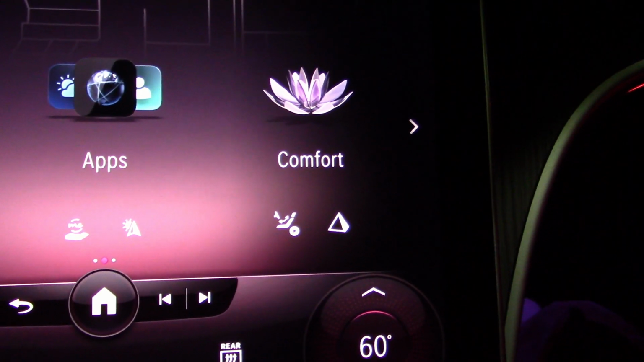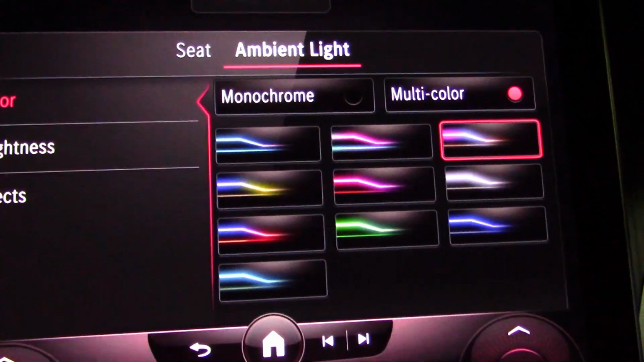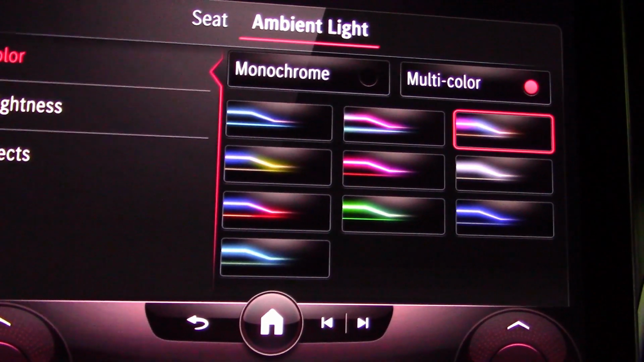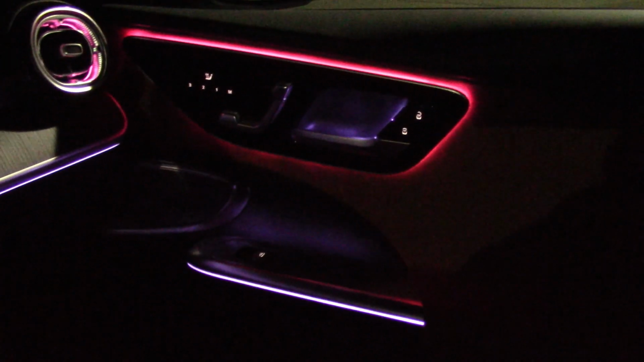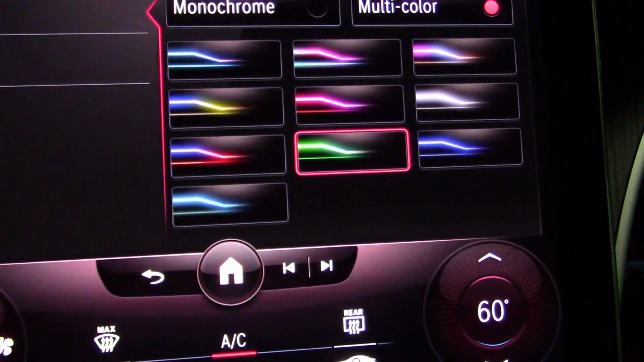There's a comfort setting on the menu. And with this, you can adjust all kinds of colors for the cabin. I won't demonstrate them all. You can see them here. At the moment, we seem to have some type of weird purple and blue. Well, it's red on my left. Let's try green. There you go.